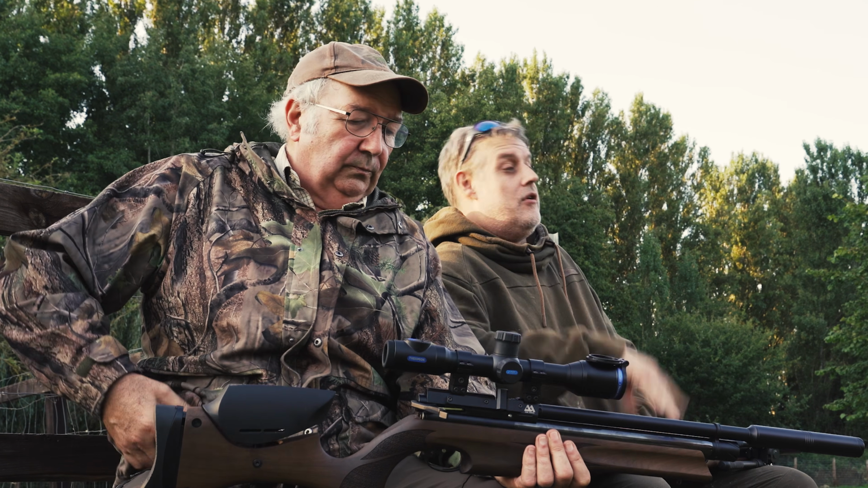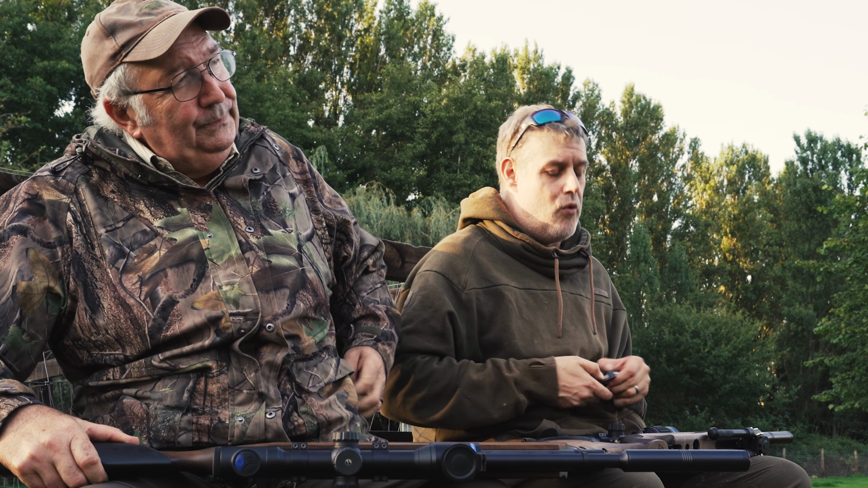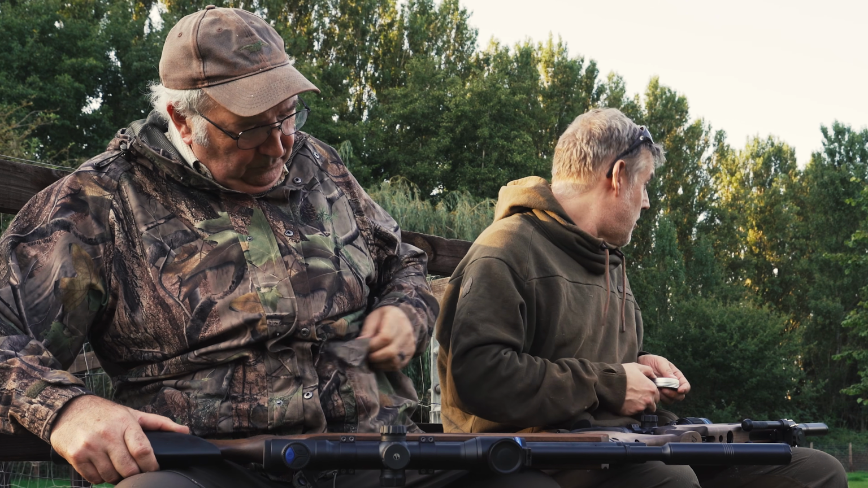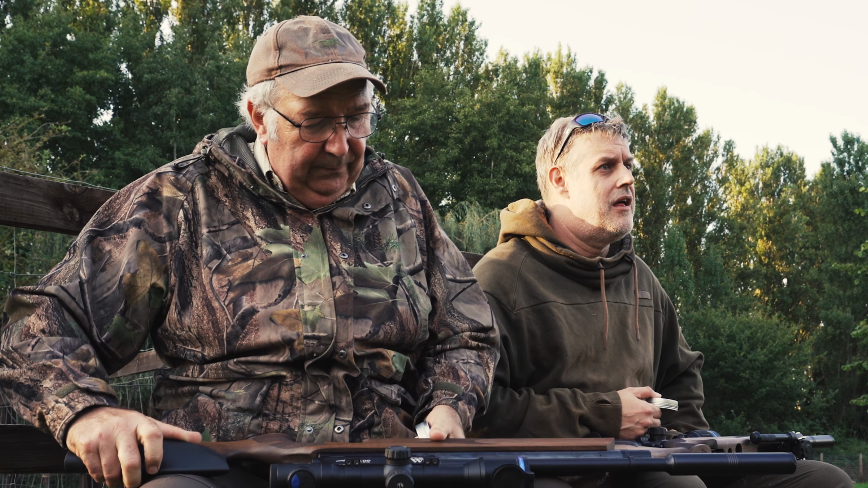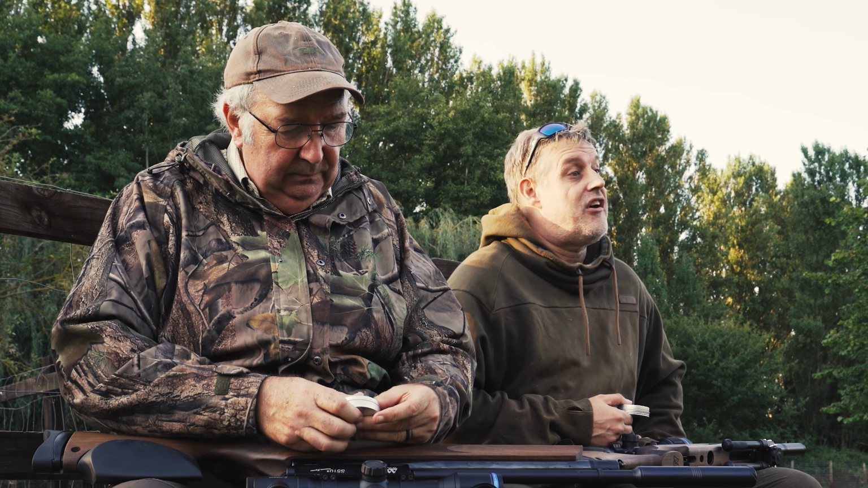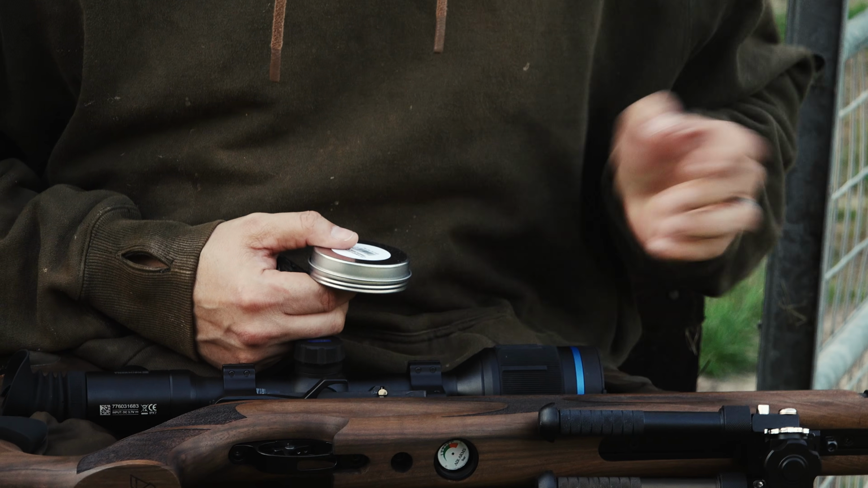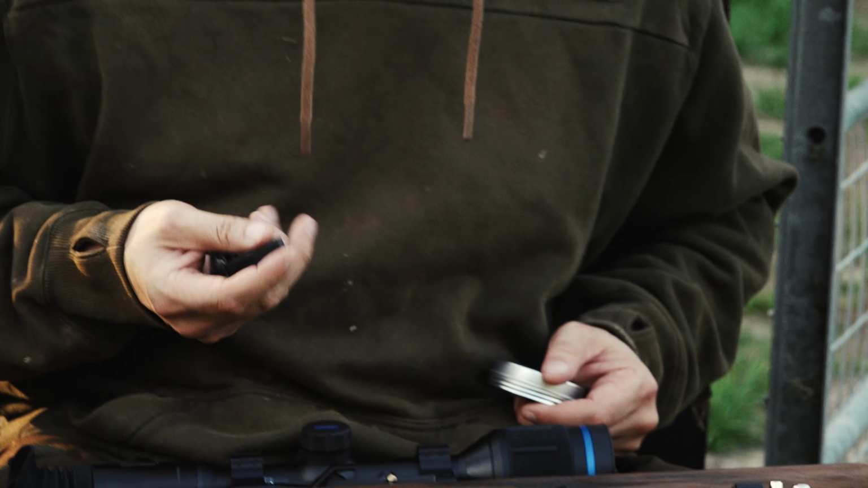A good thing when you're hunting, always take 2 mags. Yeah. I always have 2 loaded mags, one in the rifle, one in my pocket, because you never know. I mean, last night, what did we see? 15, 20 rabbits here. Yeah. You know, tonight there could be 30, there could be 3. Every night's different on all the permissions that I've ever shot at. One night you'll get 1, another night you'll get 9. So it's always worth having 20 shots with you, because you just don't know.